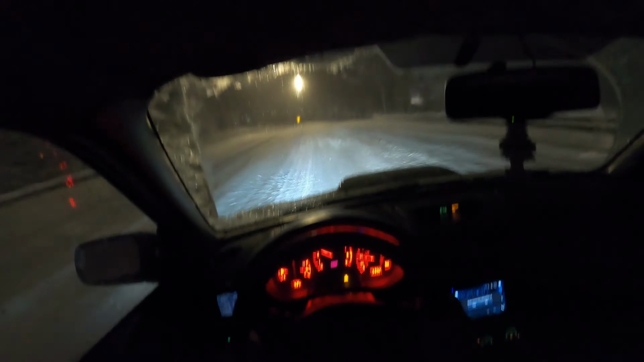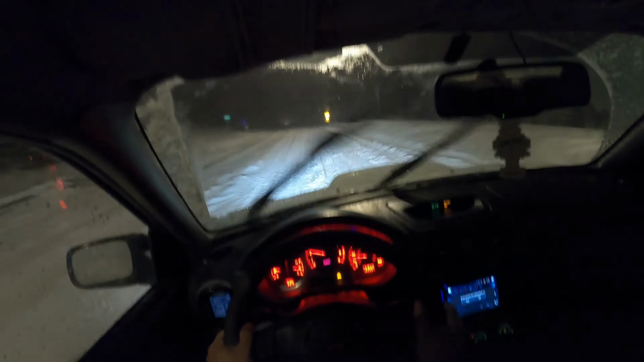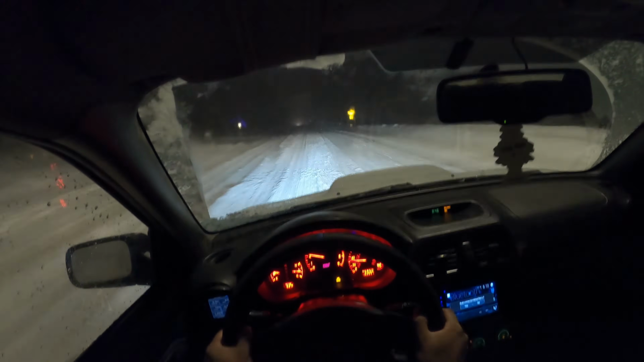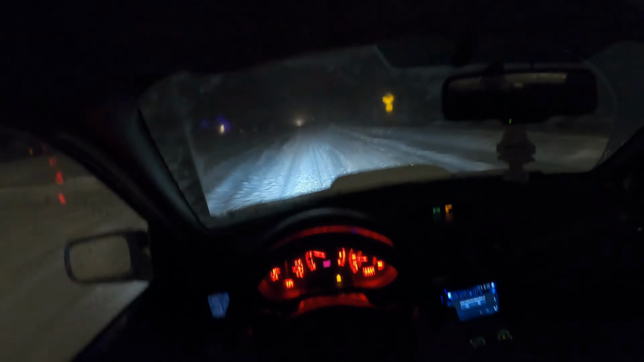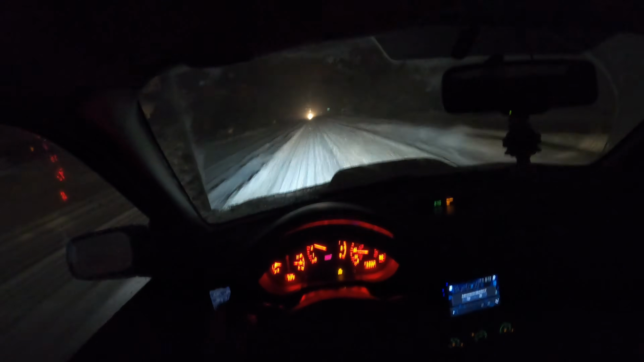Because yes, I'm in a Subaru. Yes, I have studded winter tires on. Yes, I can lock my differential, but things can still go very, very wrong. We want to make sure things don't go very wrong tonight.